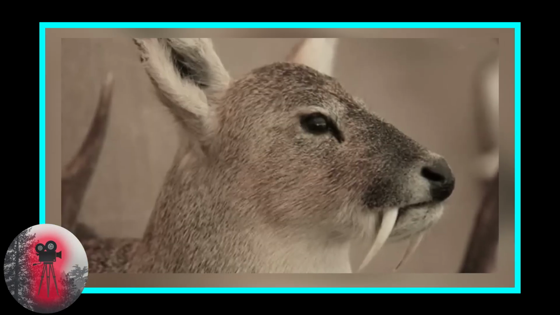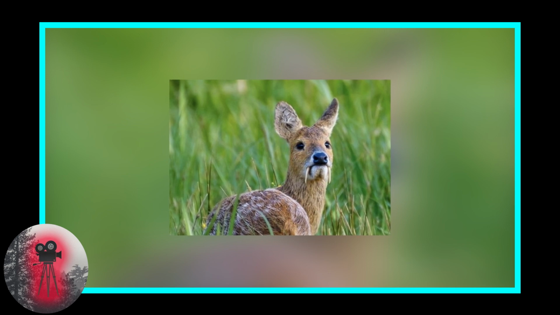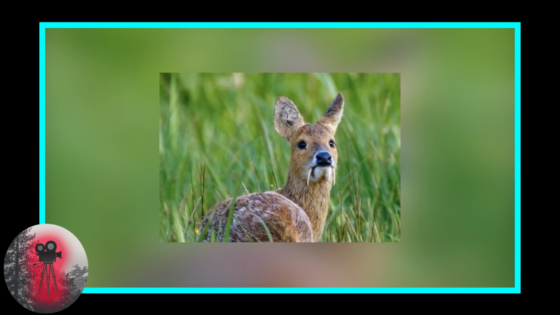These vampire deer live in wetlands and grasslands near water sources such as rivers and lakes. They're most active during the early morning and late afternoon and are known to be solitary creatures outside the breeding season. They're also a protected species in China and Korea, and hunting them is illegal.